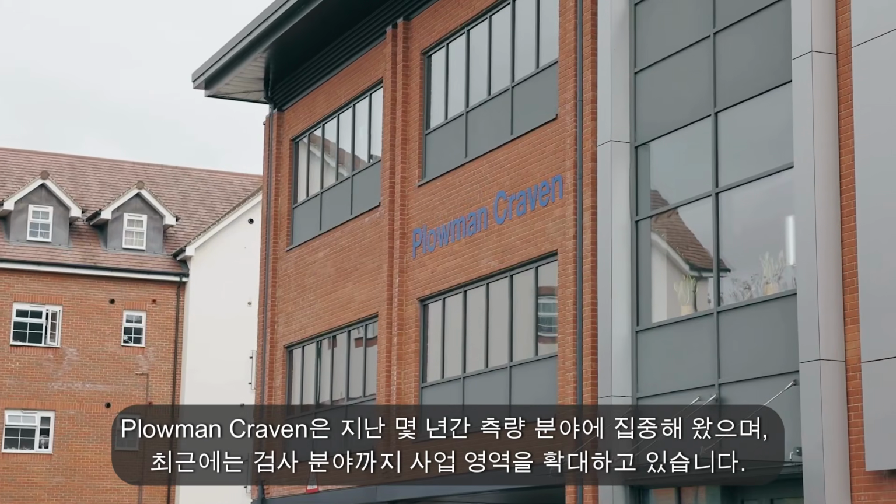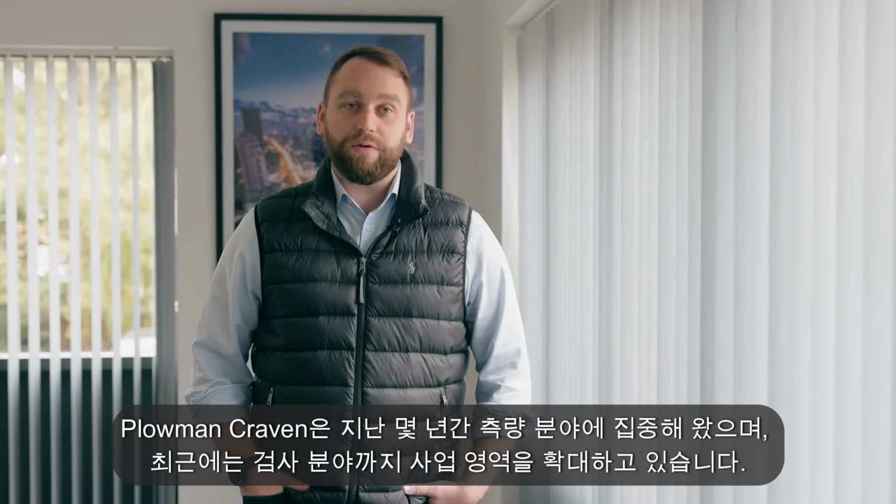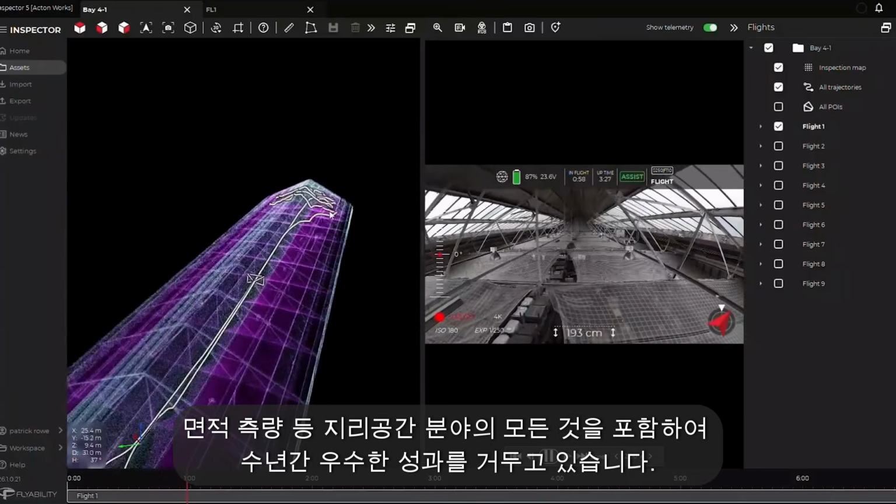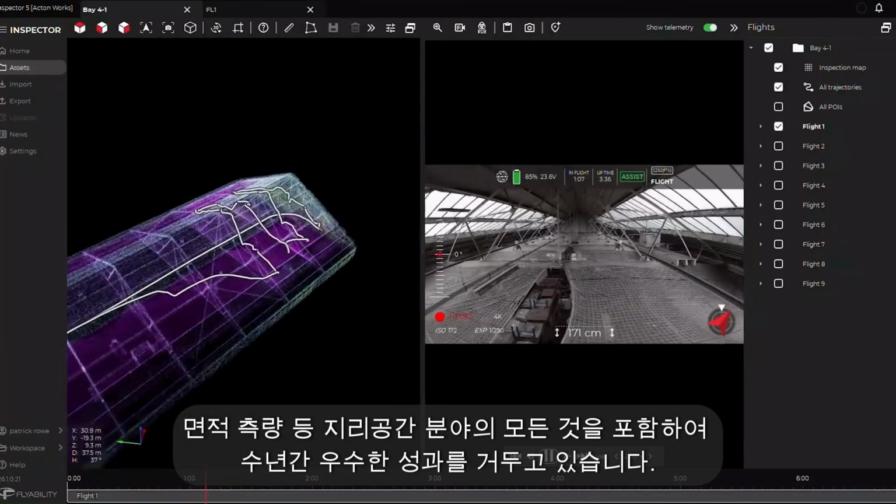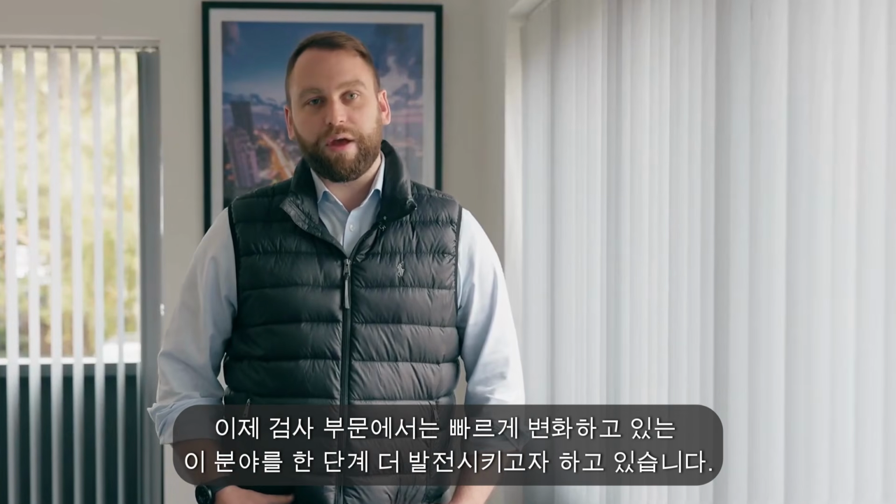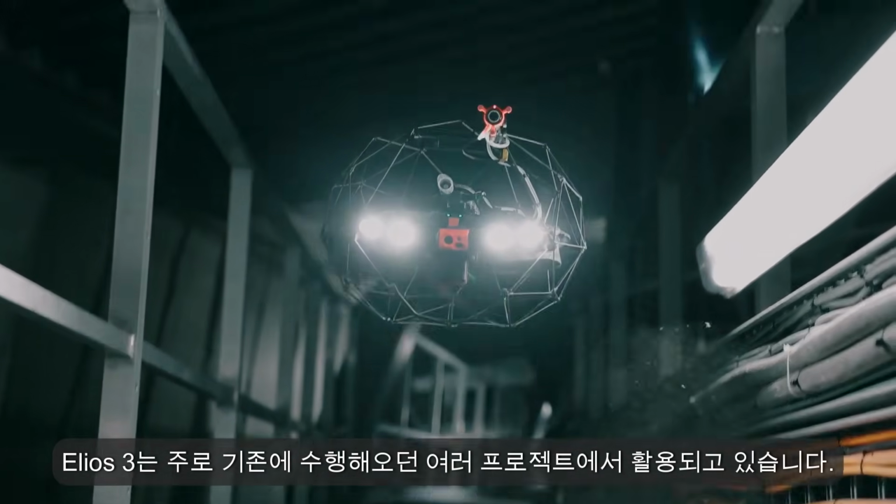Hi, I'm James Arnott. I'm the Managing Director for the Plowman Craven inspection team. And Plowman Craven as an entity has focused in the last few years in survey and now inspection. And survey operates across all spheres of that, which includes anything in the geospatial arena like built and measured surveys, utilities, topos, scan to BIM, floor plans, area measurement, and we've excelled at that for a number of years. And the inspection division is looking to take it to a new era in a diverse sector that we're seeing rapidly evolve.